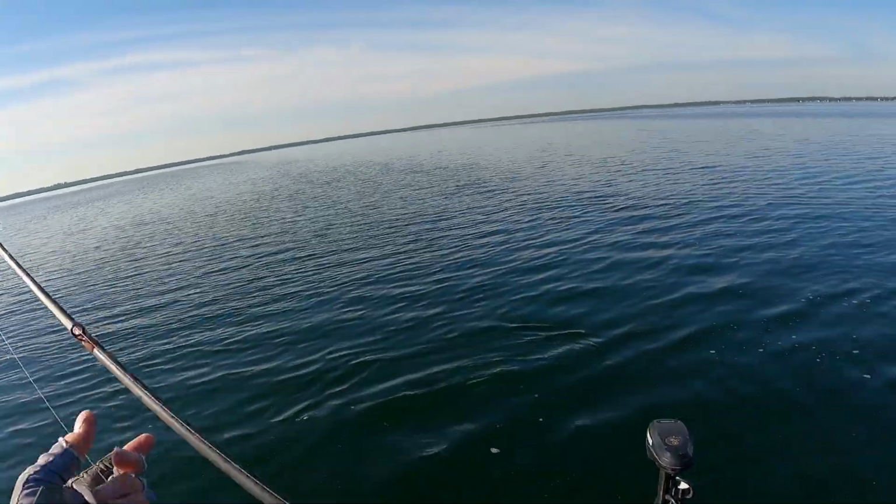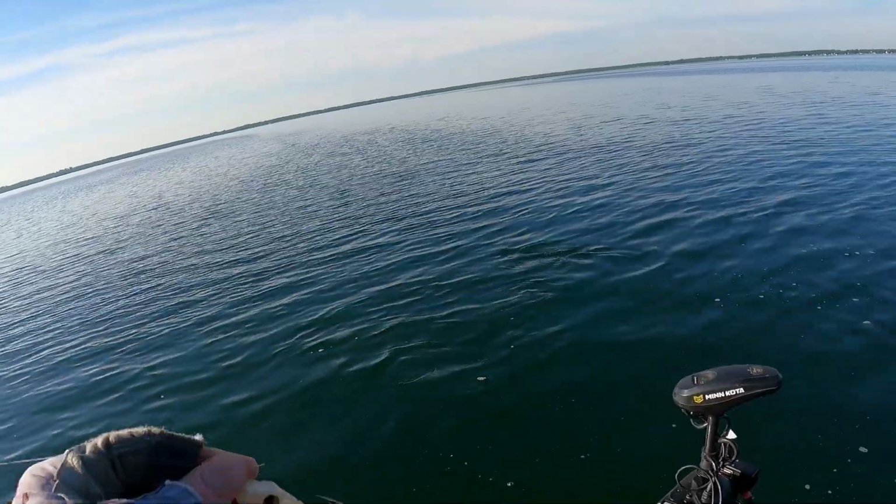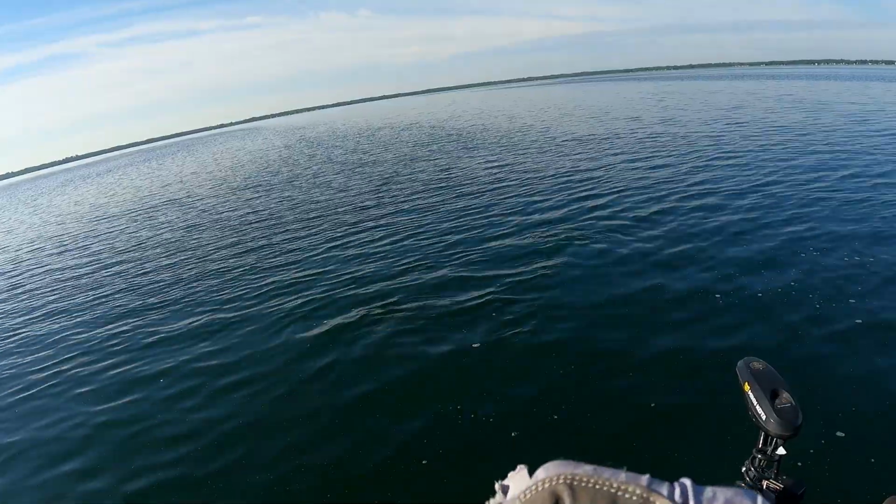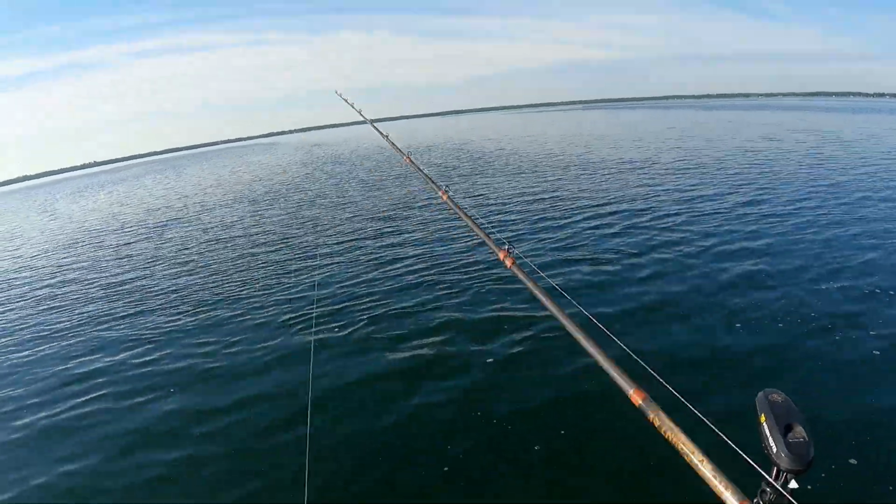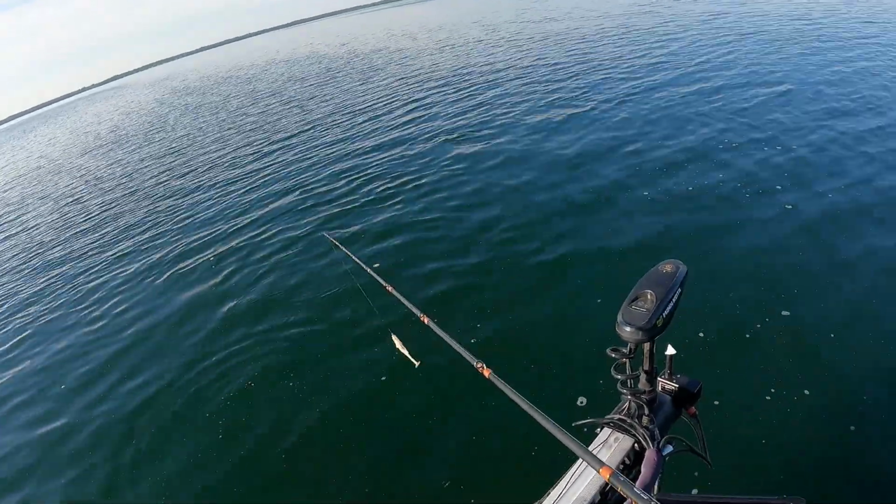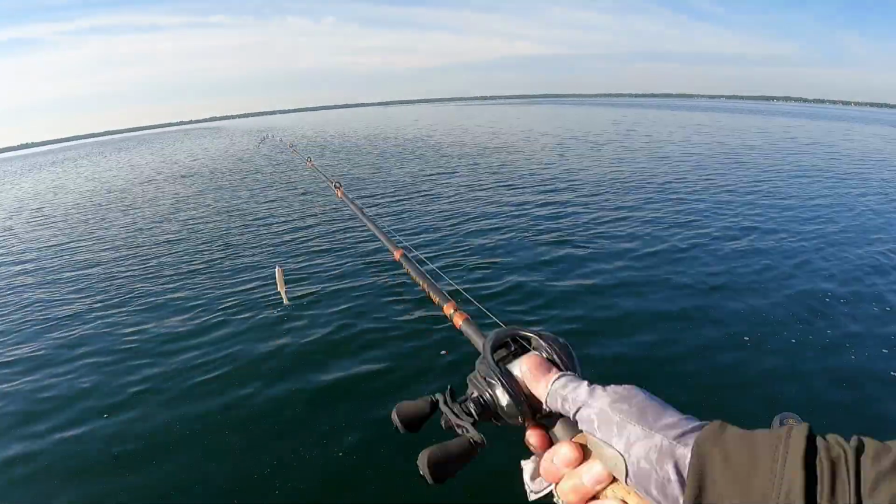Just gonna do some island stuff that has weeds on top and drop offs nearby into some really deep water. We're gonna see if we can get some good follows and maybe some good bites off of the dangerous swim bait here. Start from there.